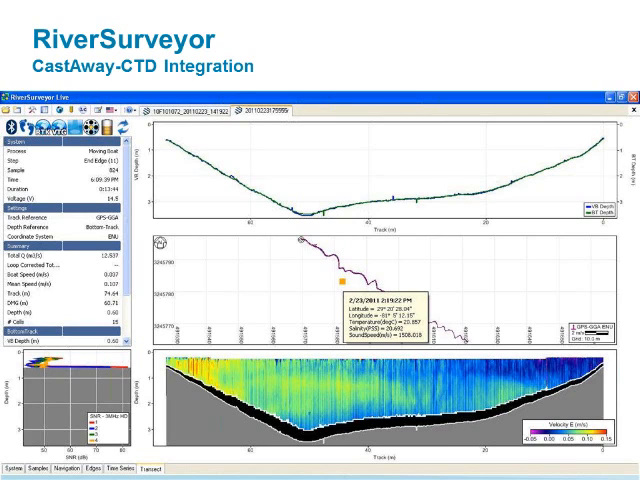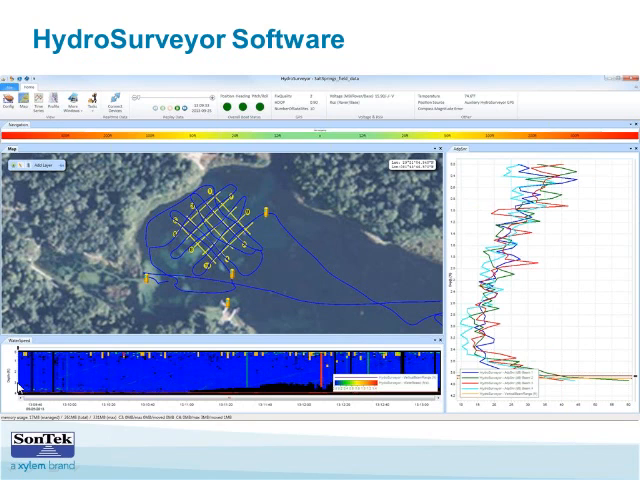Let's see. Can you see vegetation on the ADP? I assume that means regarding echo sounding, whether or not when you're making a survey, whether it's RiverSurveyor and you're seeing what the acoustic return looks like off the bottom, or I guess in HydroSurveyor, this would be more akin to your echo sounder trace.